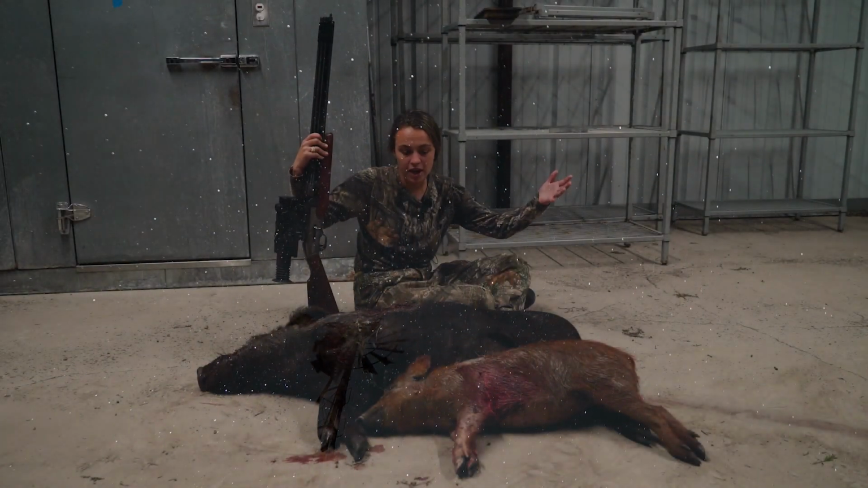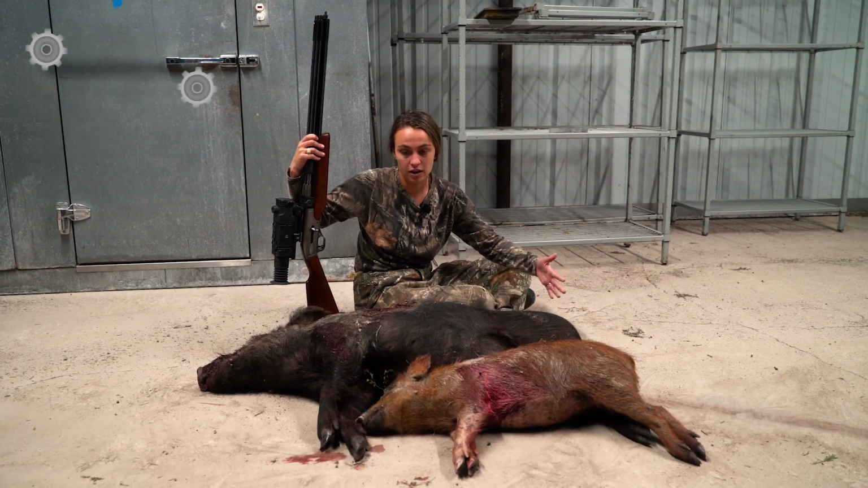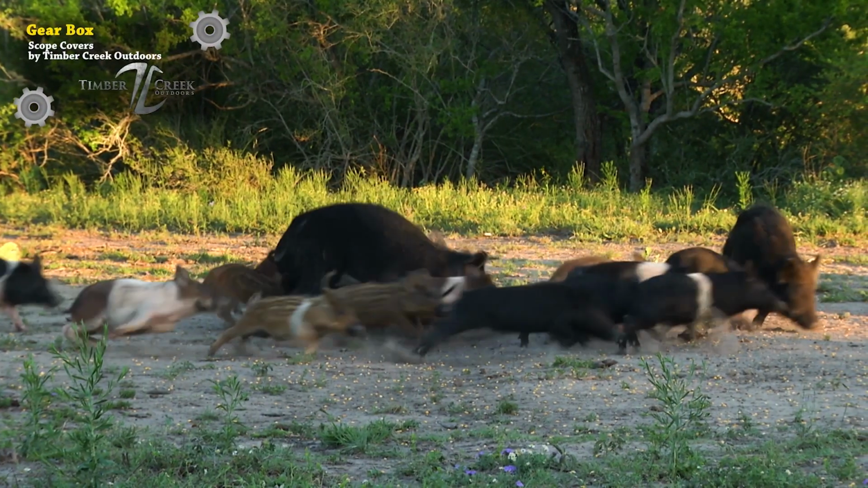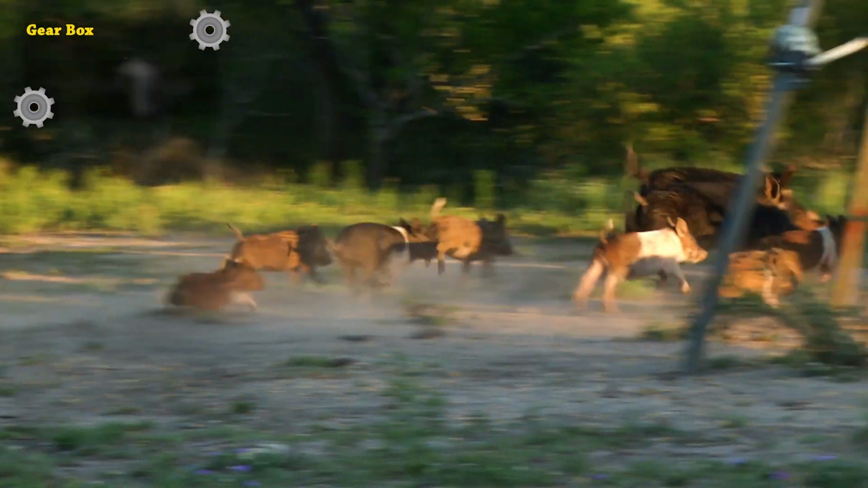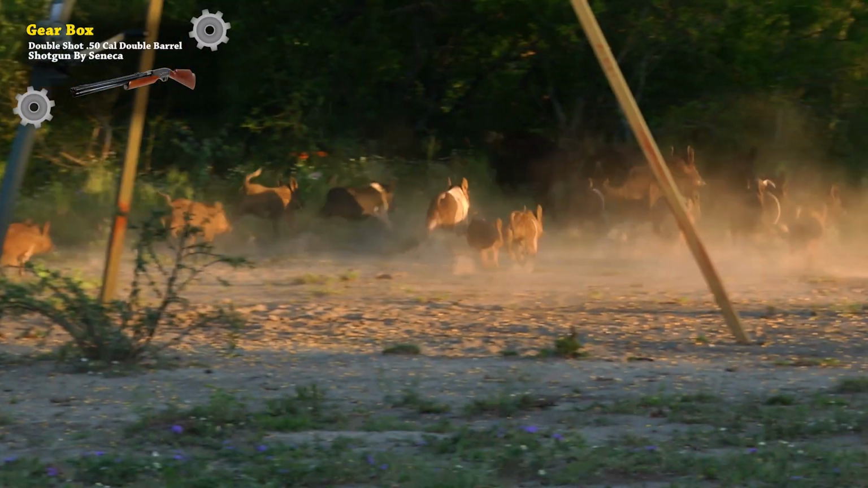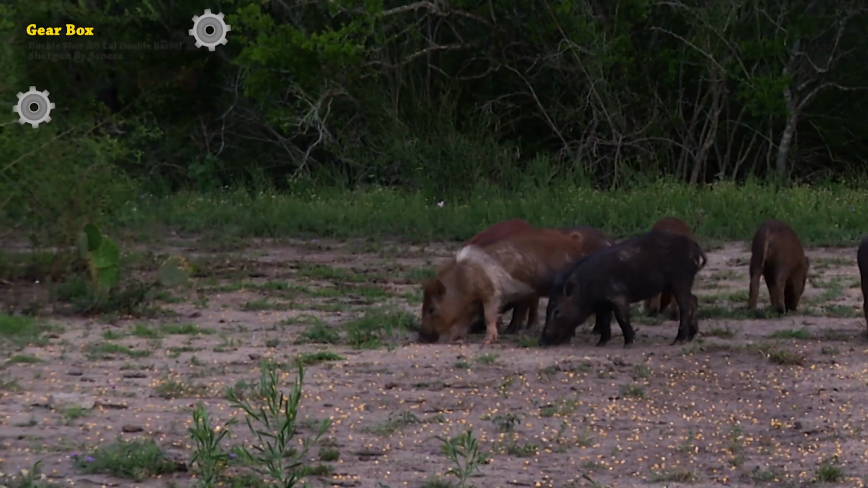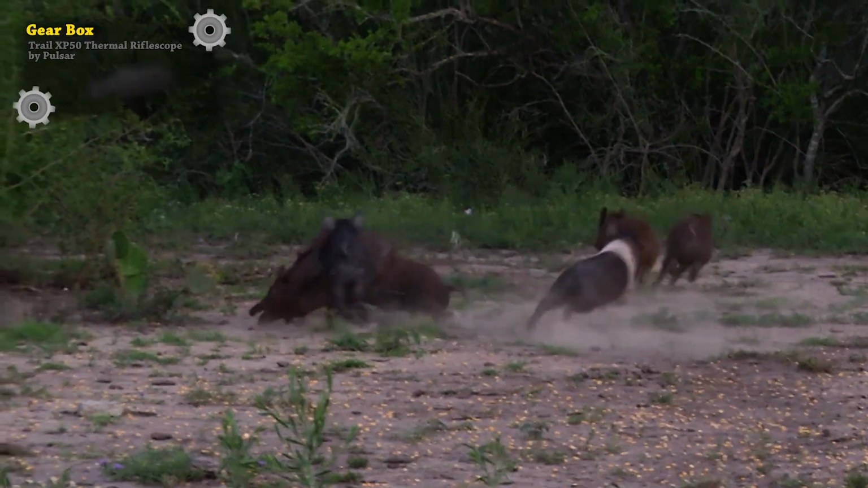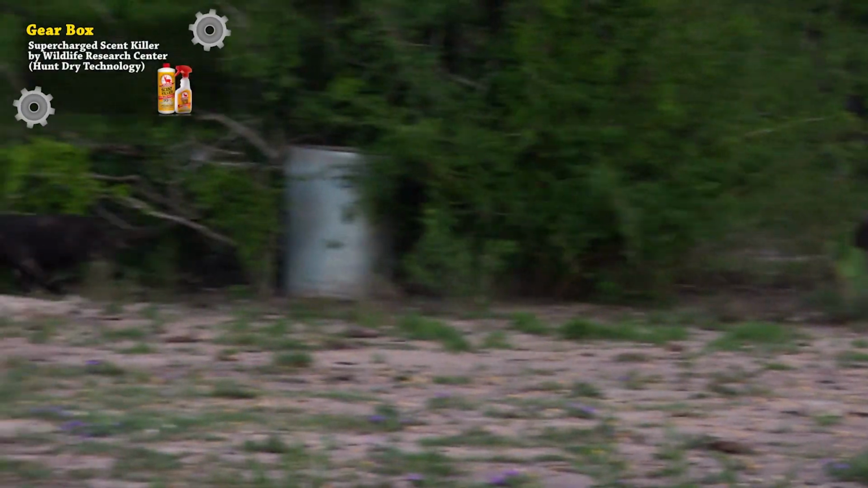All right, so here we have it, the proof of a successful hunt. I shot this pig first and we were gonna get out and track her, and then I said, you know what, let's hold off and wait until dark. Then we had a group come in and I lined some up. I took a shot. I'm pretty sure there's another dead pig out there, but the South Texas brush is just so thick, it was not worth getting snake bit over.